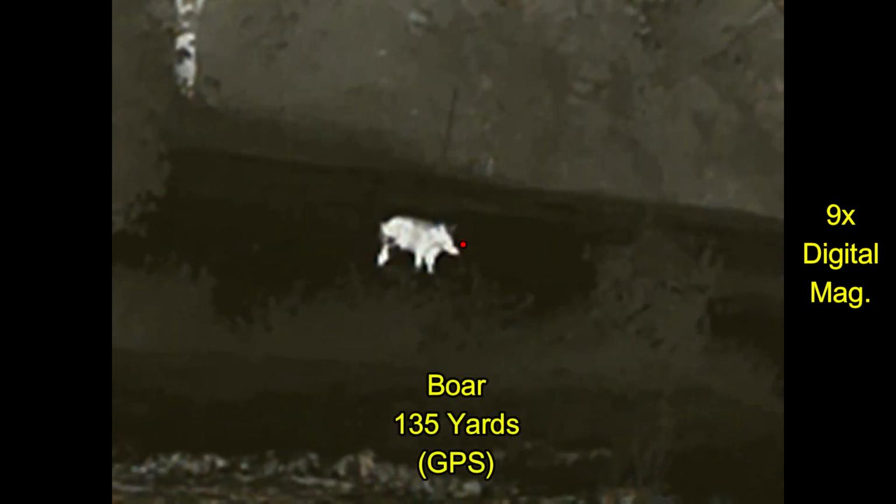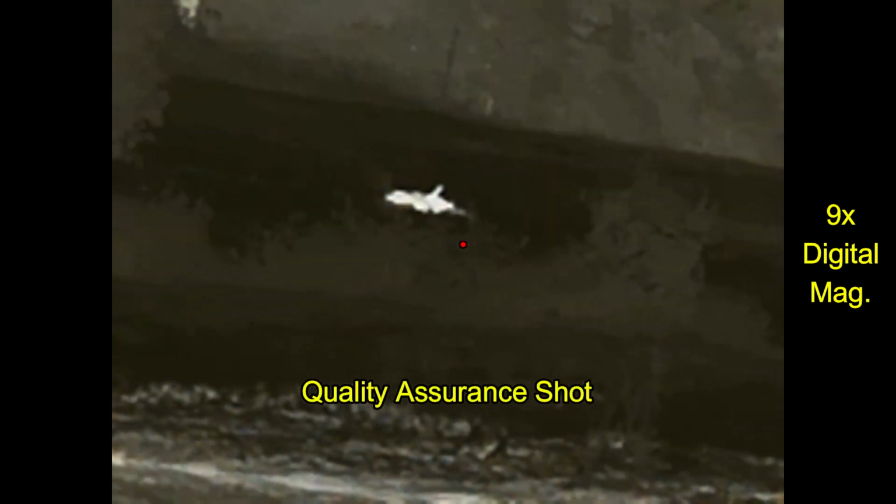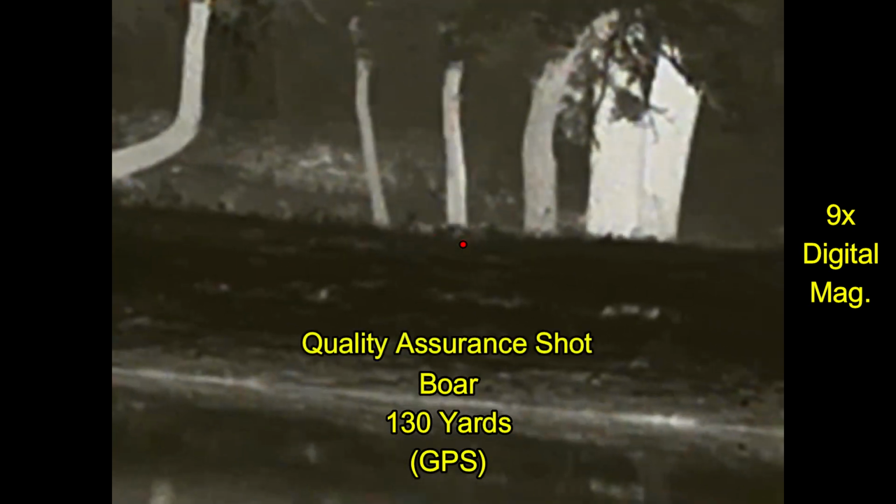And here comes another hog that earlier I'd identified also as being a boar. I don't know it at this point, but it stops for me out in the open right here. And it gets a quick follow-up shot. And then I notice my big boar is moving right over the top of the dam. And now he's done, and I've got 3 hogs down.